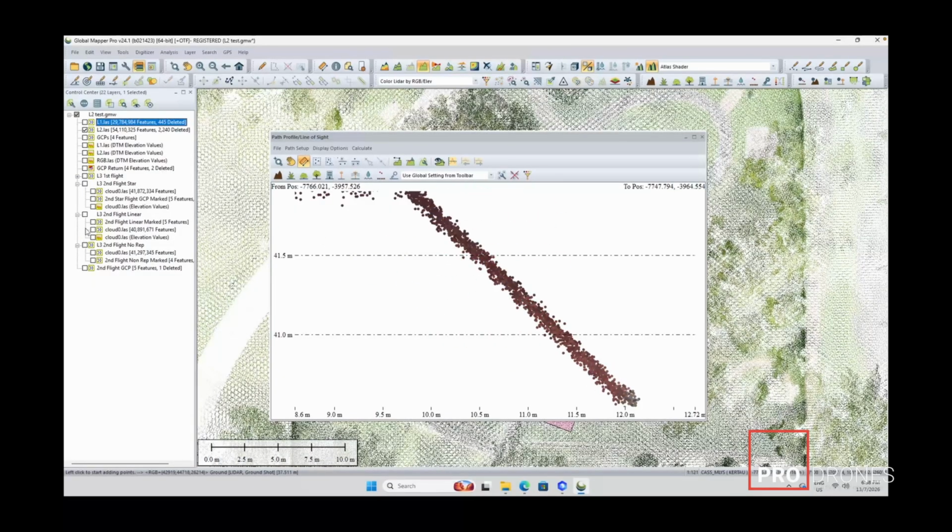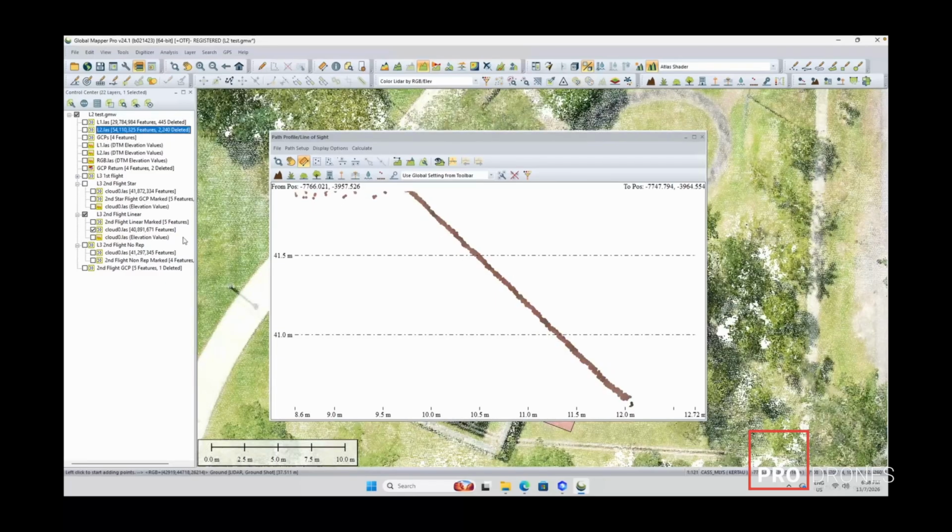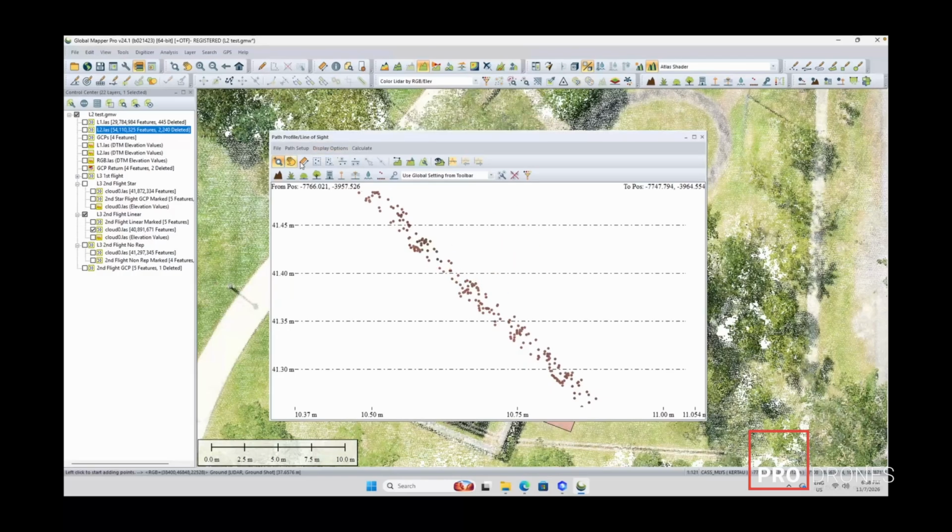Now let's take a look at the L3. You can see it's a very, very fine line. Let's see if we can zoom in. So it's less than 1 millimeter of distribution.